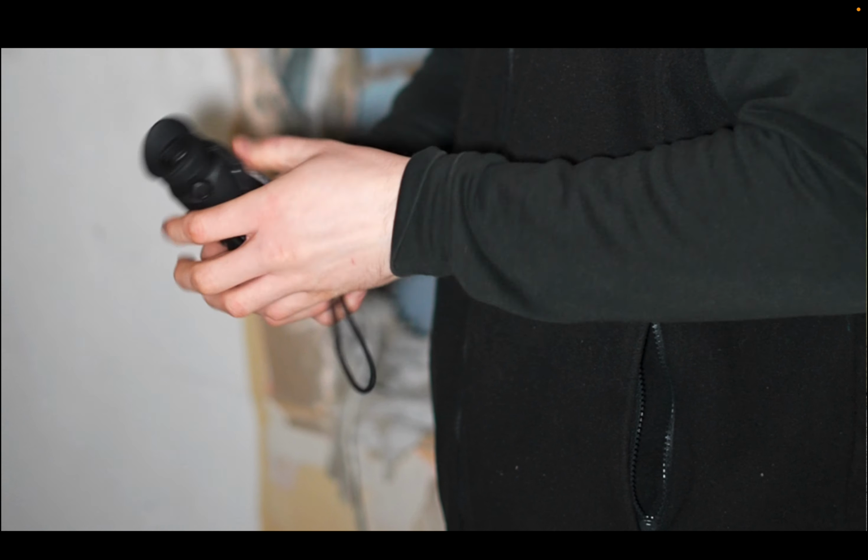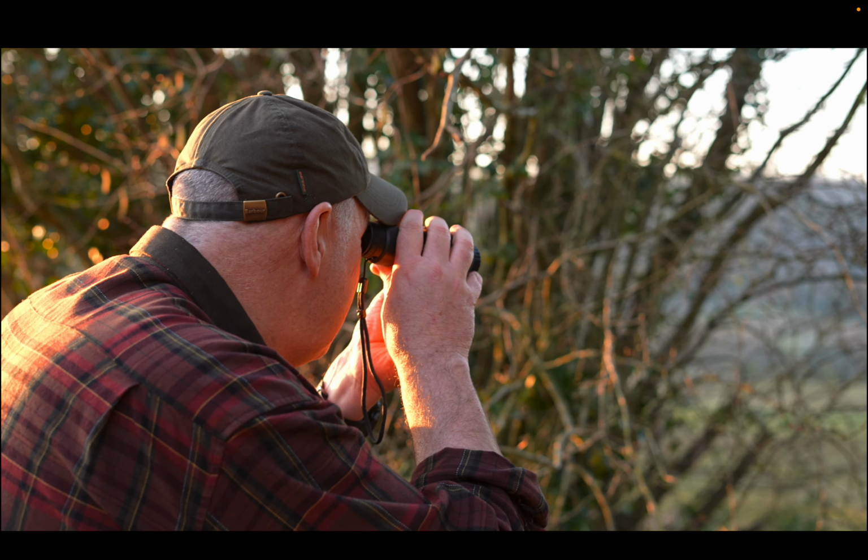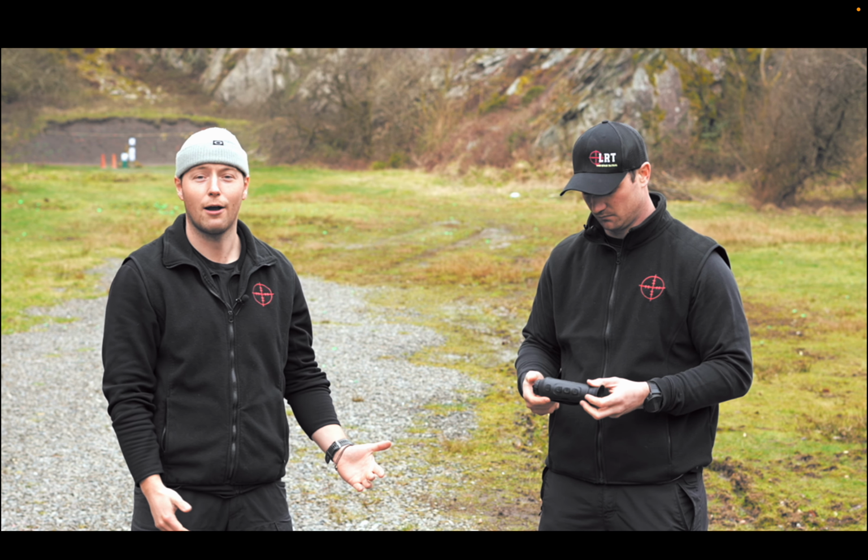It's so small, you can stick that in your pocket, you can throw it in your kit, and then when you need it and you're out on the stalk, pull it out, have a little scan, put it away. It doesn't feel a chore carrying it around.